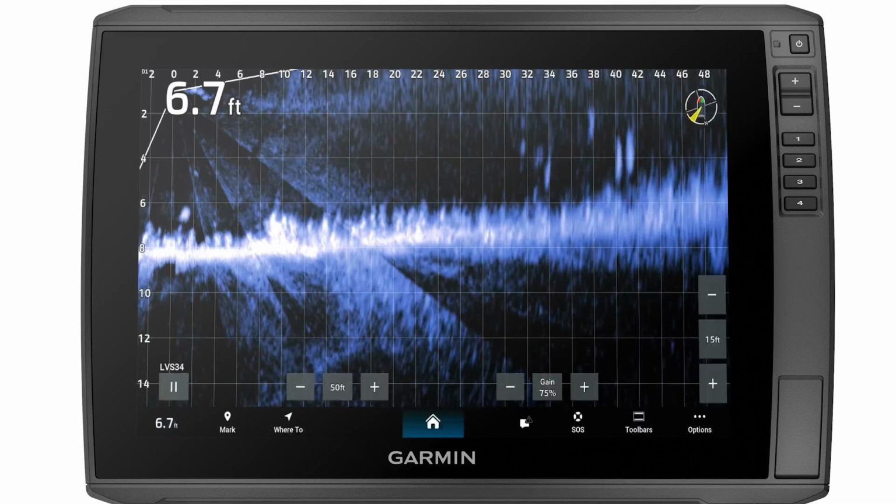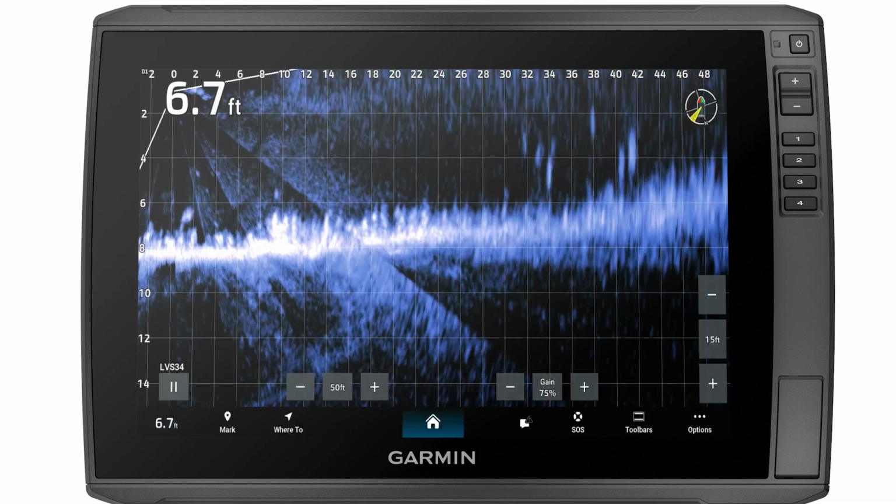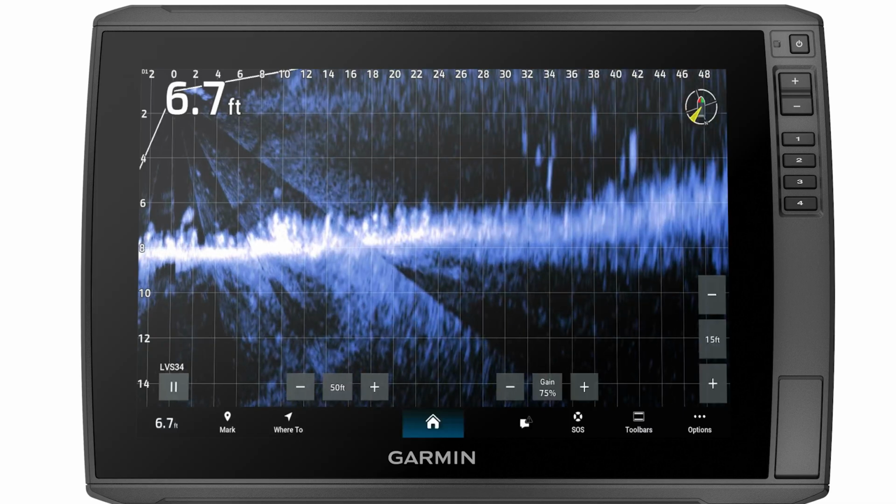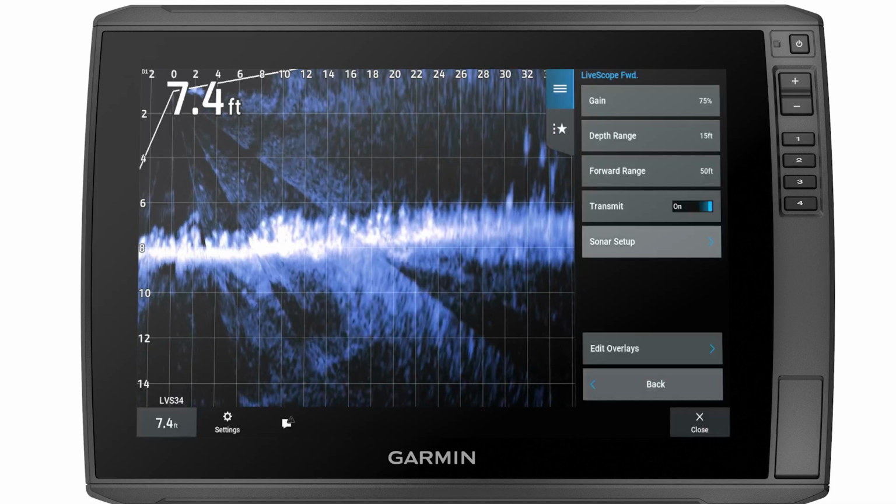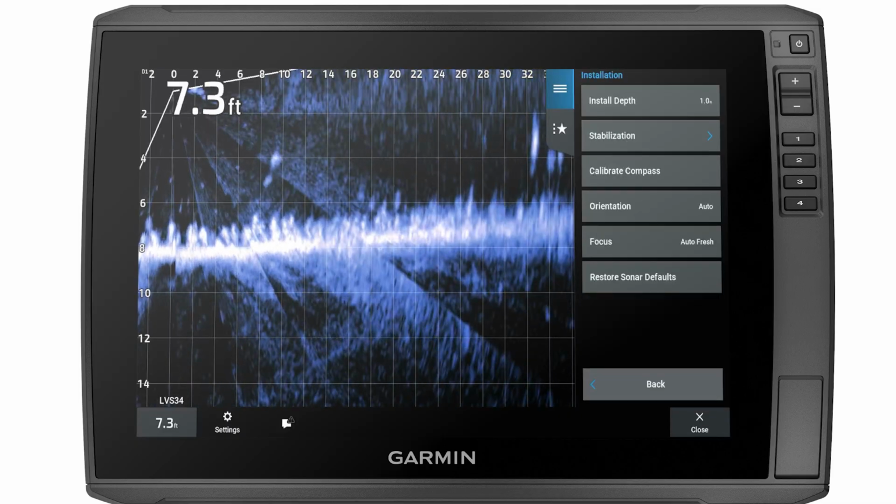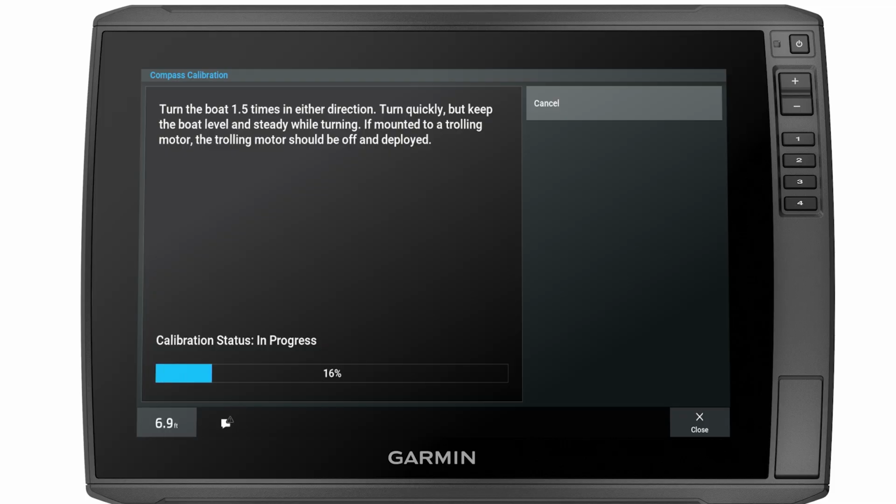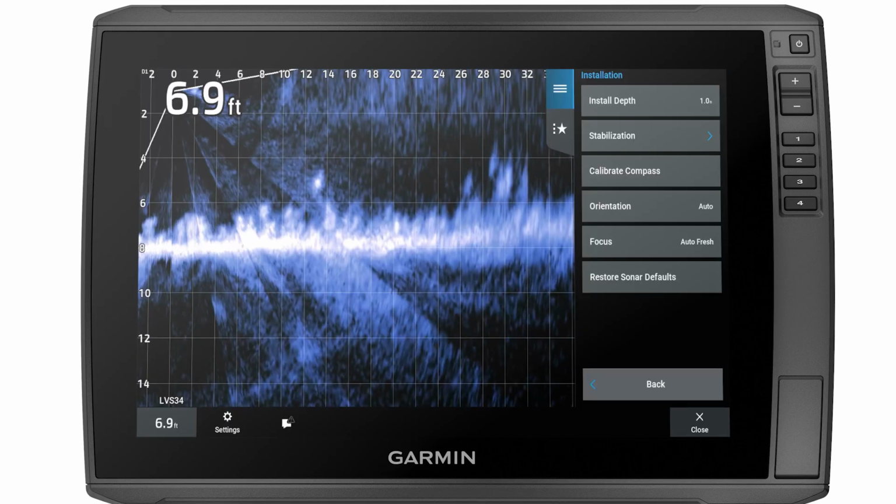You can calibrate the AHRS from the installation settings. First, select Options from the LiveScope sonar page. Then select Sonar Setup. Select Installation. Select Calibrate Compass. Follow the on-screen instructions. Select OK once the calibration is complete.